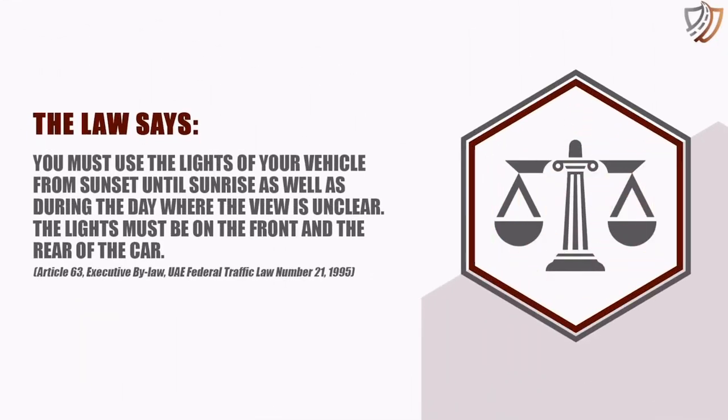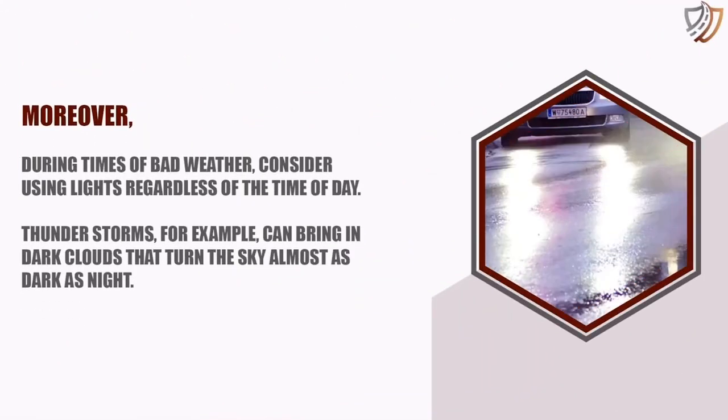The law says you must use the lights of your vehicle from sunset until sunrise, as well as during the day where the view is unclear. The lights must be on the front and the rear of the car. Article 63, Executive Bylaw, UAE Federal Traffic Law Number 21, 1995. Moreover, during times of bad weather, consider using lights regardless of the time of day. Thunderstorms, for example, can bring in dark clouds that turn the sky almost as dark as night.